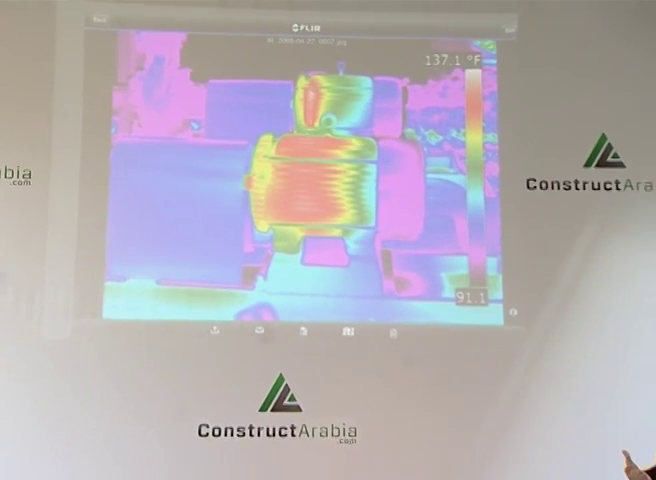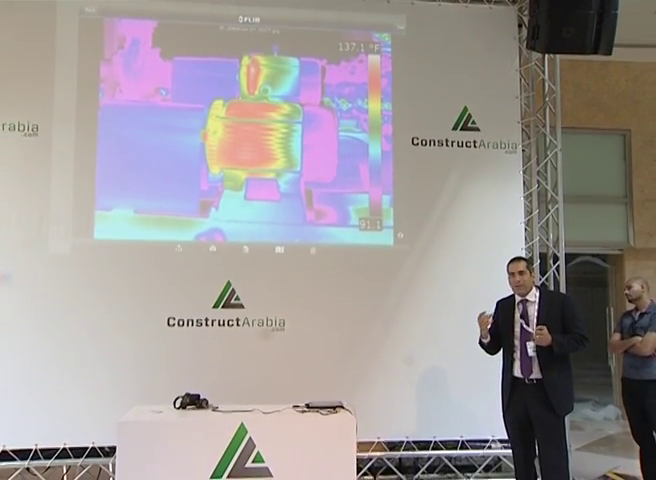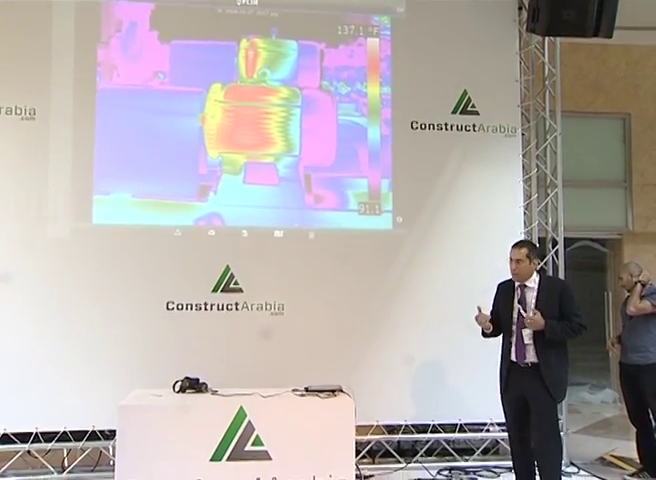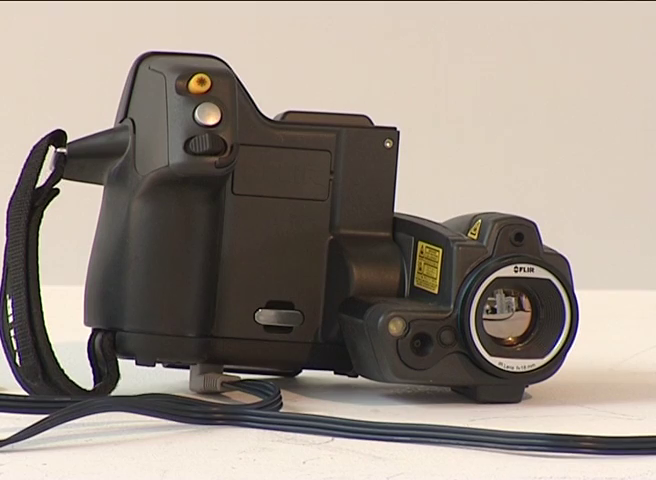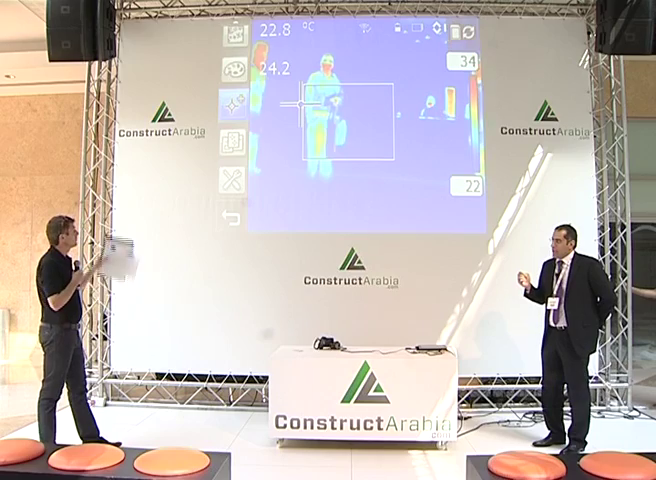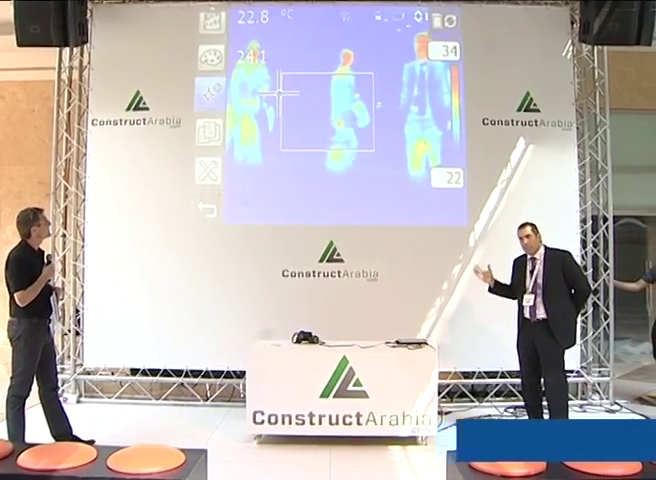So using those thermal cameras, you can detect problems which are not visible to the normal eye. It deals with infrared radiation, and it is a very user-friendly application, and our aim here is to make it as easy as possible for users. The cameras are also used in total darkness, when there is no light and you would like that intruders will not come to know the fact that you are using a camera.